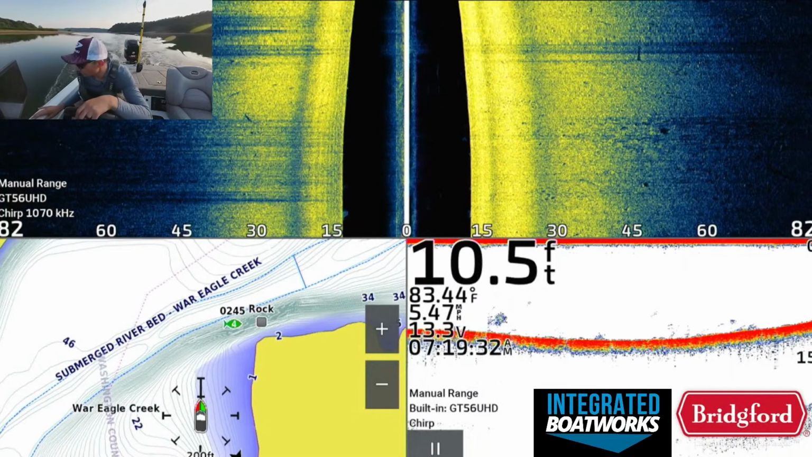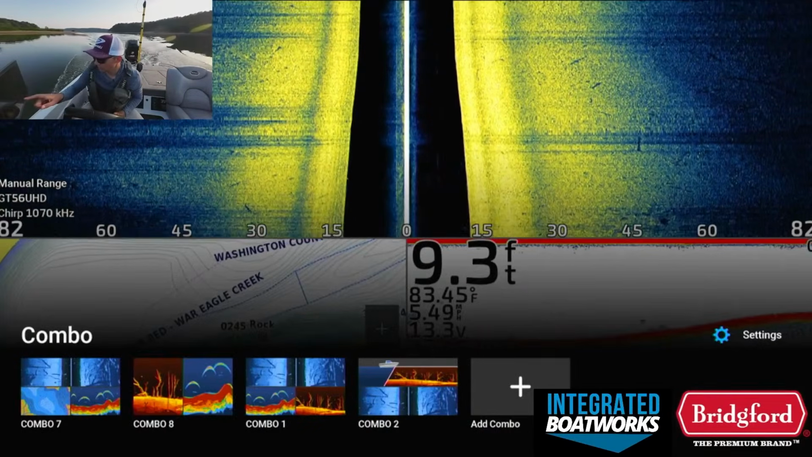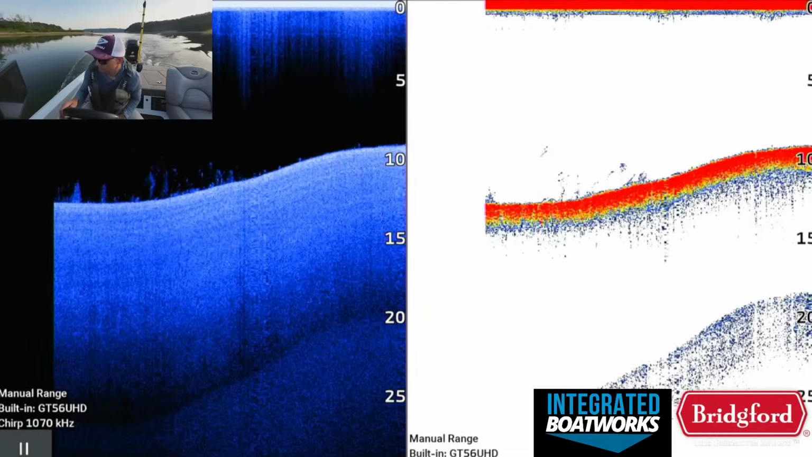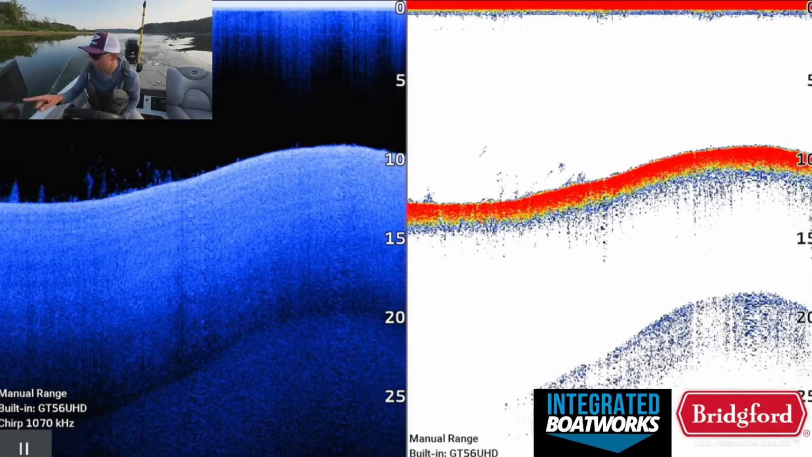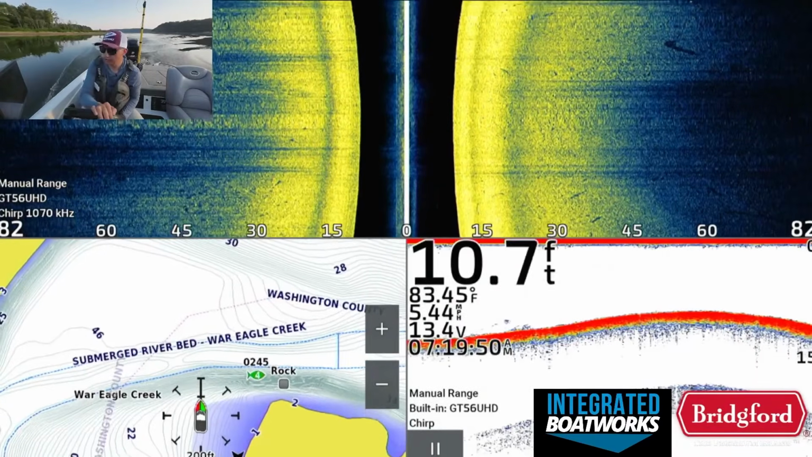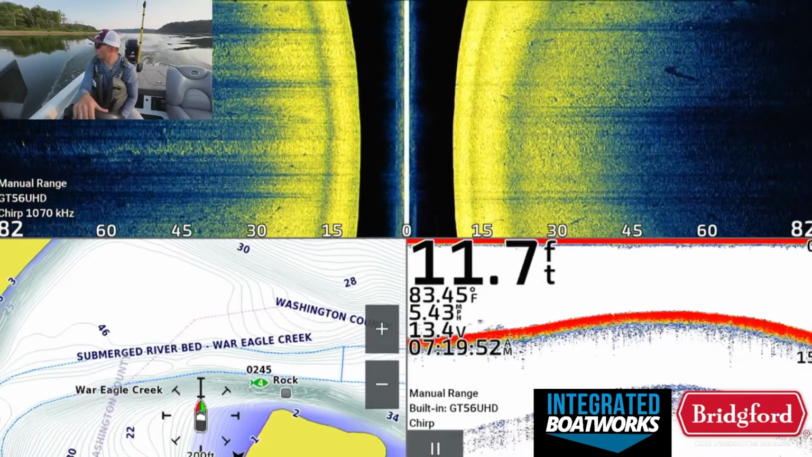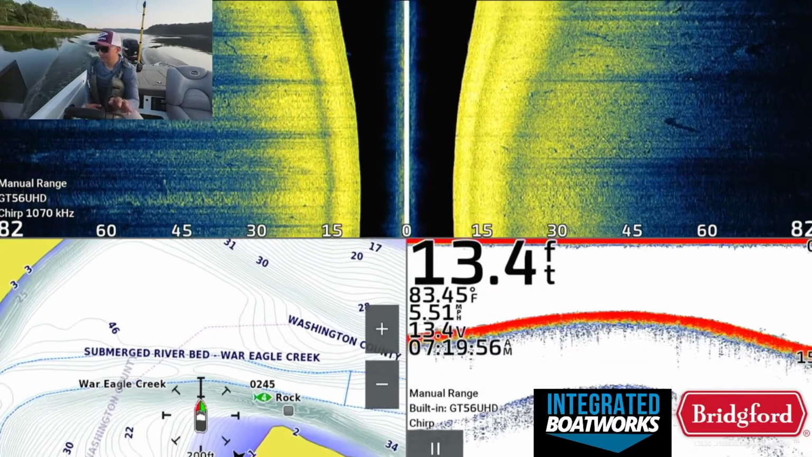There's a bunch of junk right there. What is that? There's a pile of fish right there, but they all look very small on the 2D, so we're just gonna ignore that. We're not gonna fish anything else today unless we know we can see multiple quality fish,